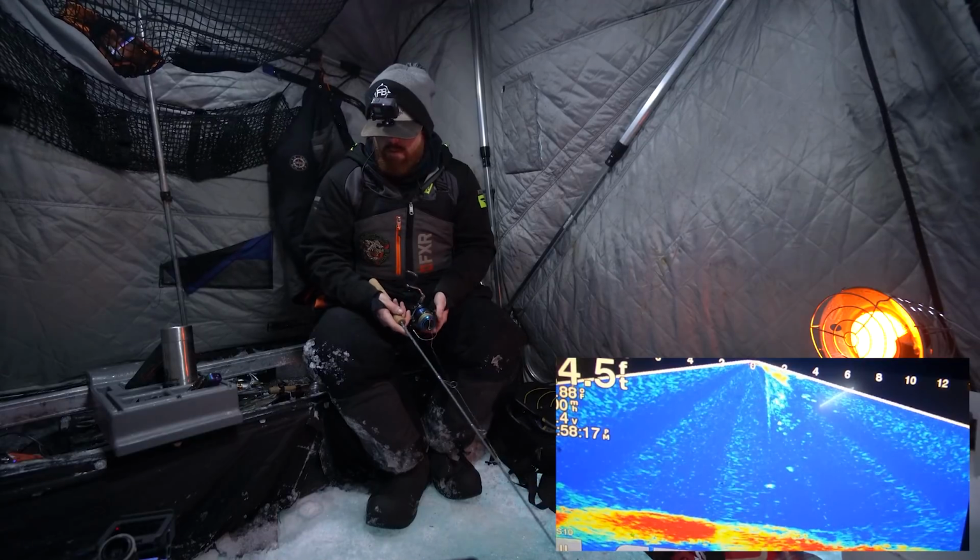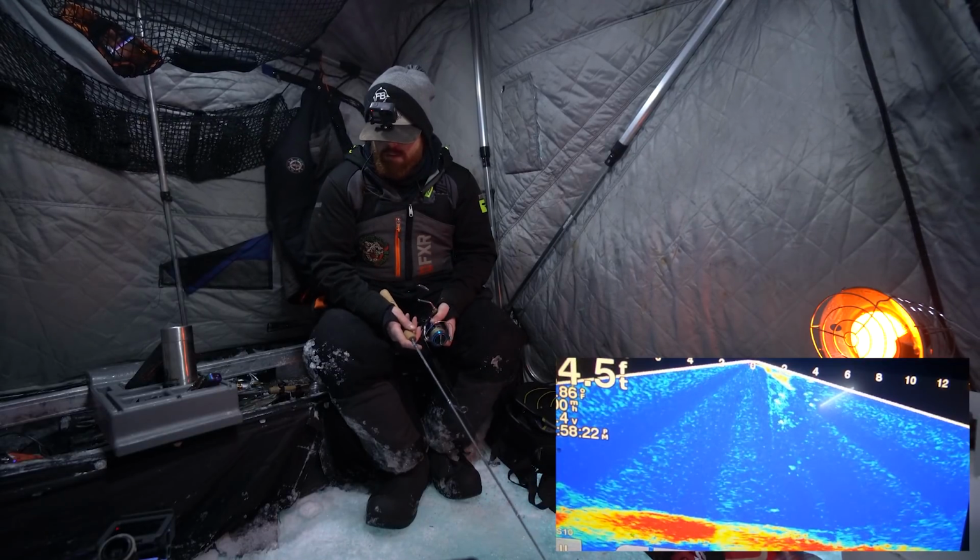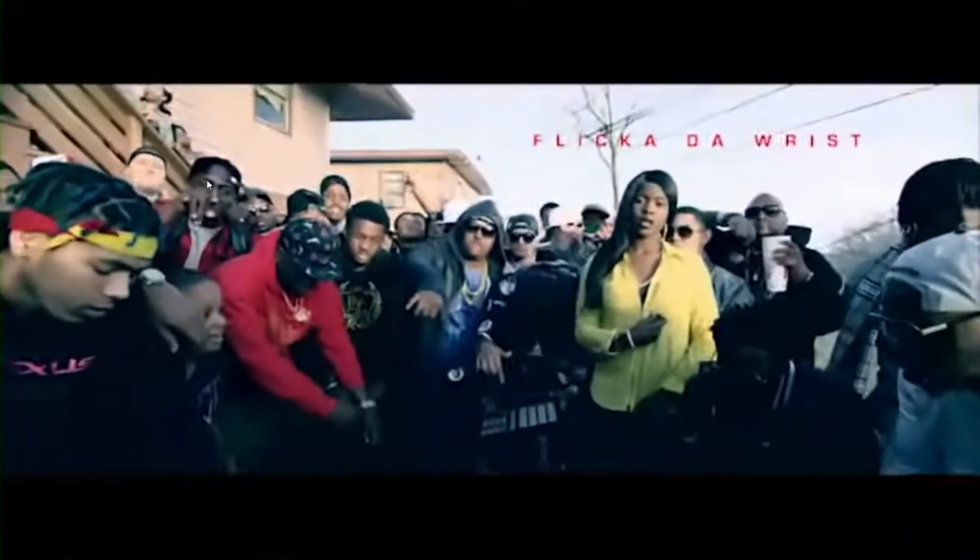Look at that. As soon as I move the bait, it just turns away. We'll try to hit him with that finesse. The flick of the wrist. Look at the flick of that wrist.